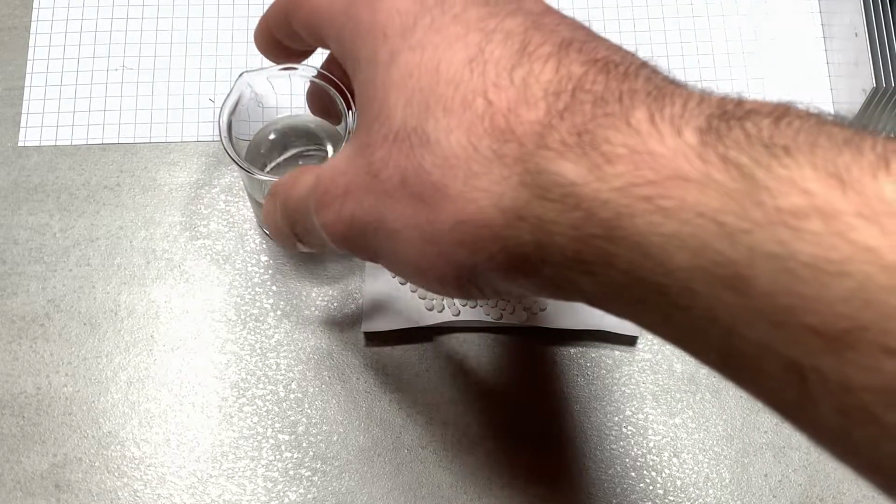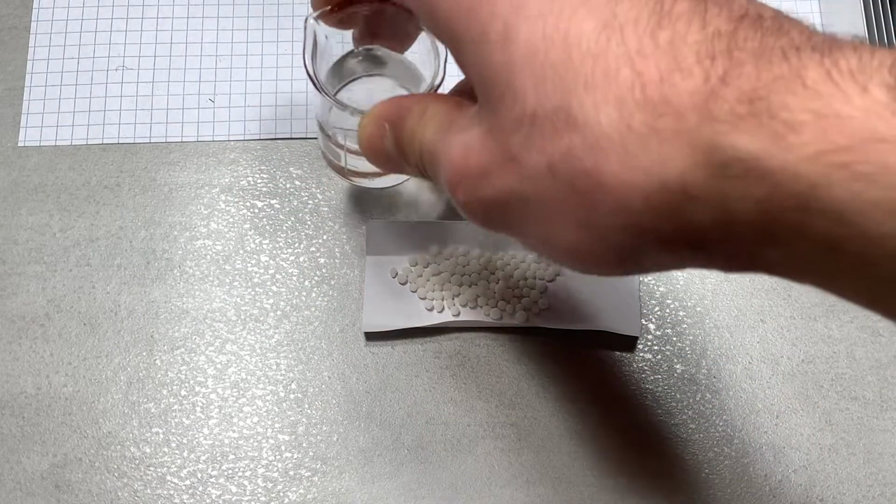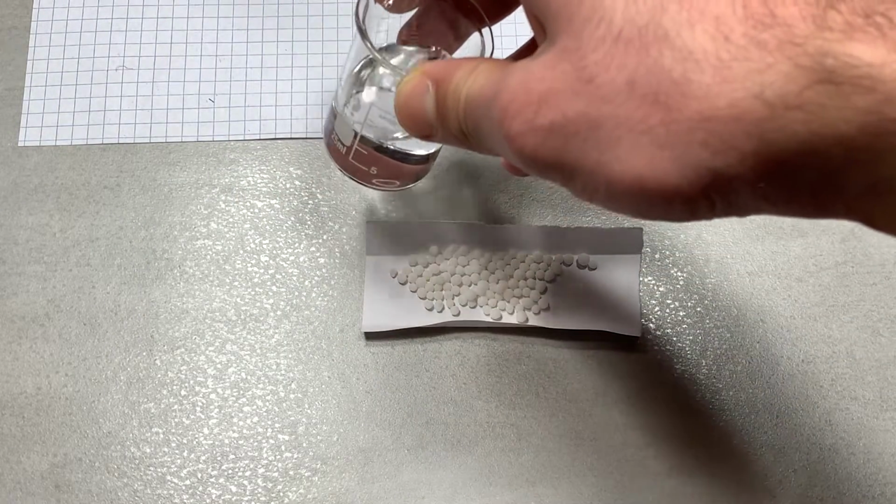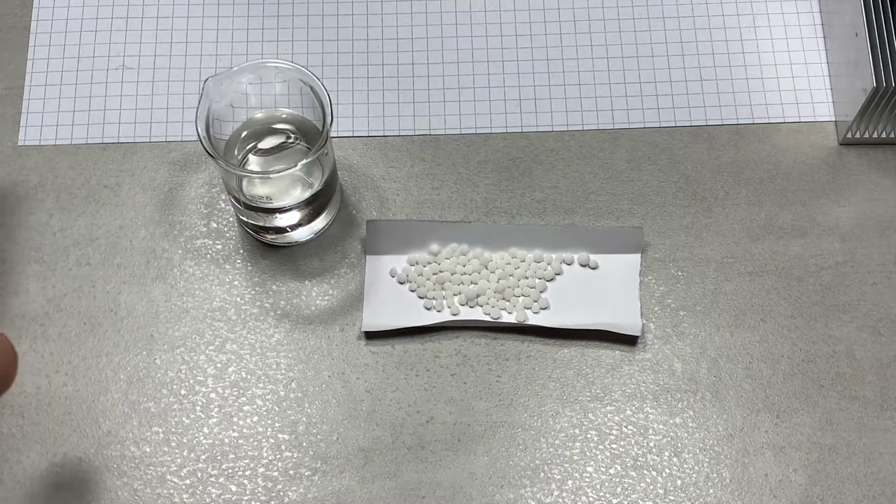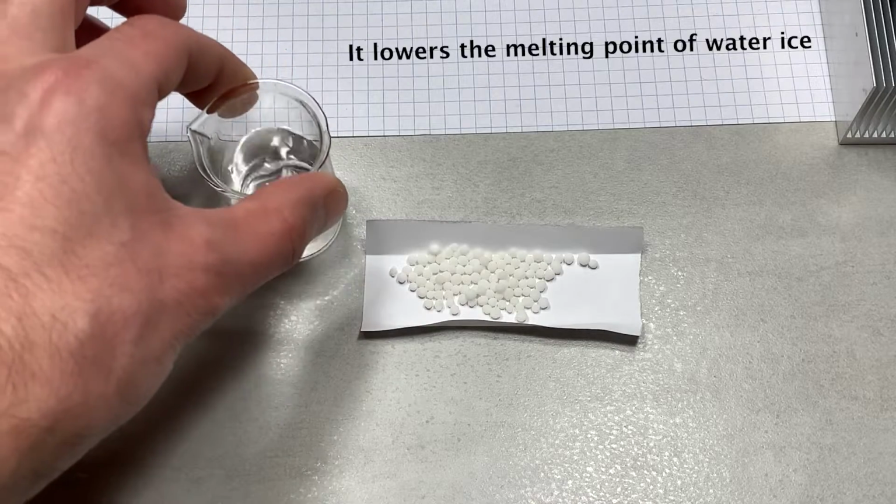And this should be able to go below the normal freezing point of water without freezing, because the ammonium nitrate has a similar effect on the freezing point of water as salt does.